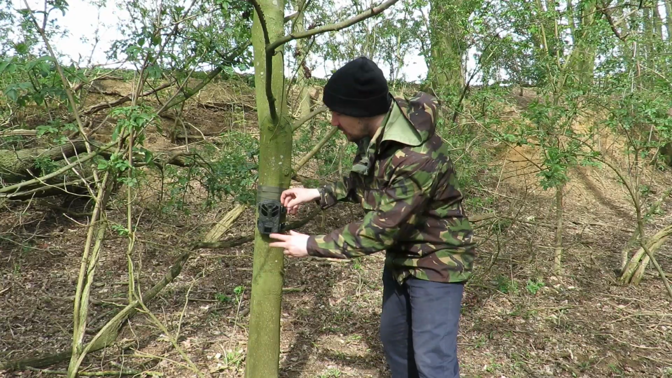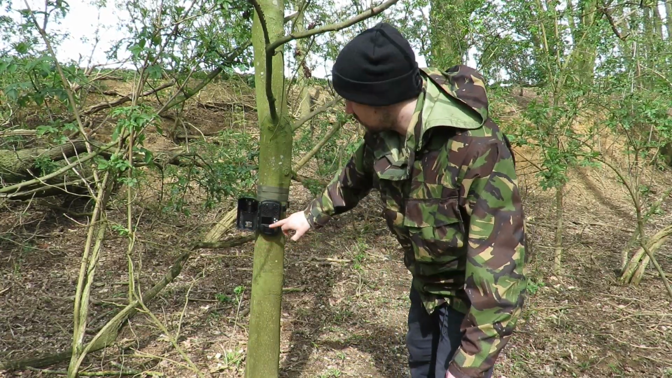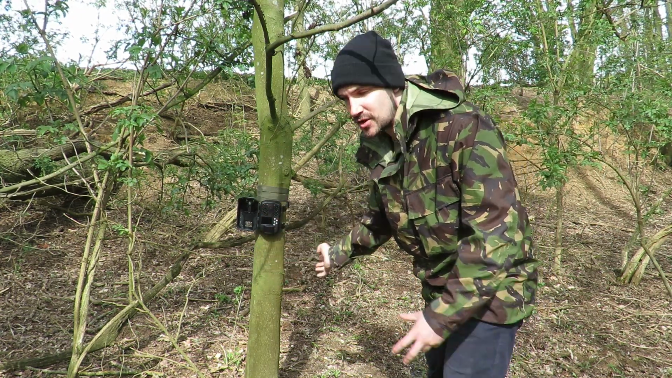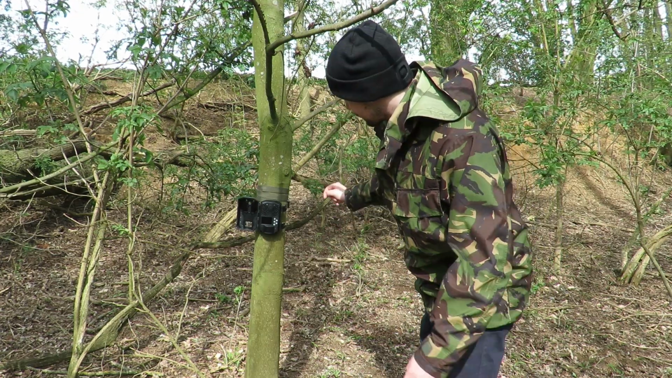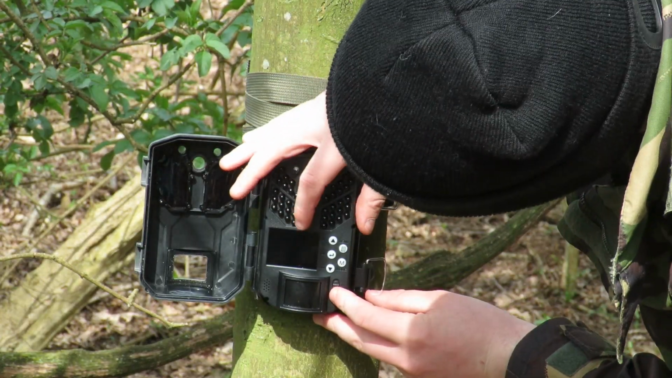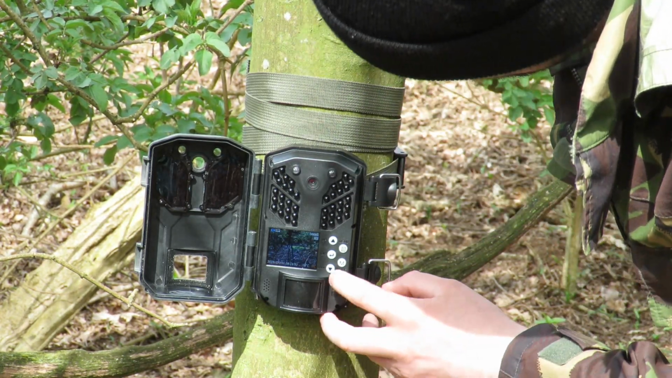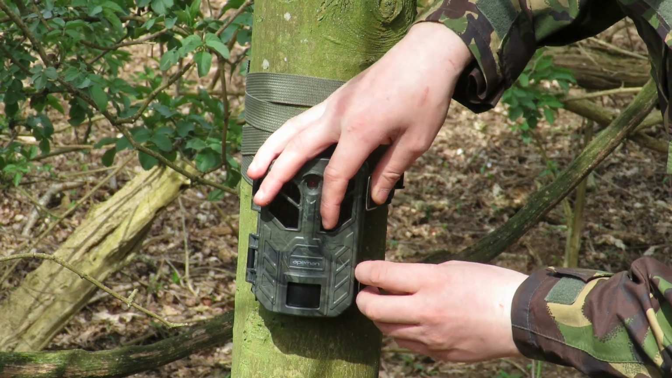And then you can go ahead, open it up and check which way it's facing. It's got a little screen here so you can actually see exactly what the camera's going to catch if it gets triggered throughout the evening or throughout the night. Once you're happy with where the camera is positioned, turn it to the on mode and then you have 5 seconds to close the case and the camera will be live.